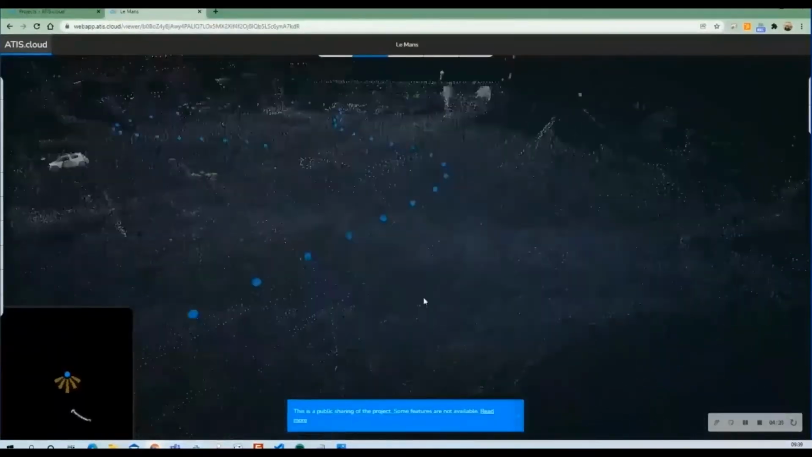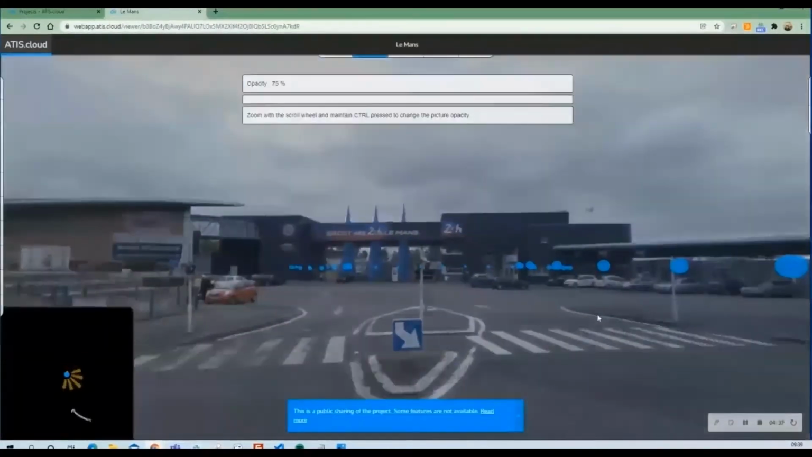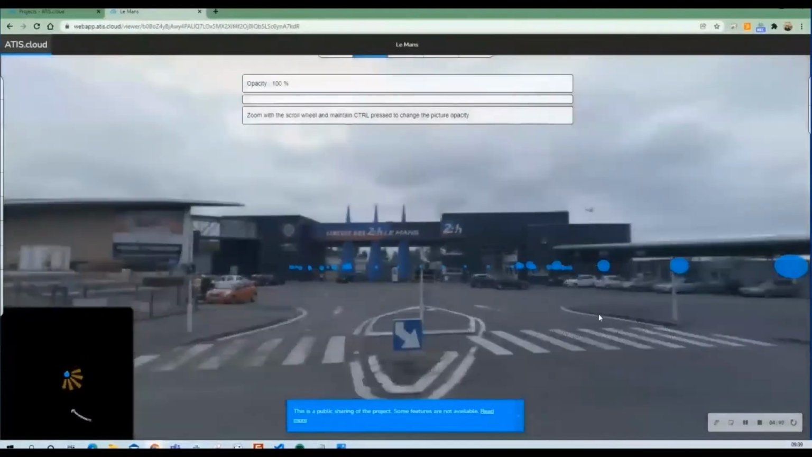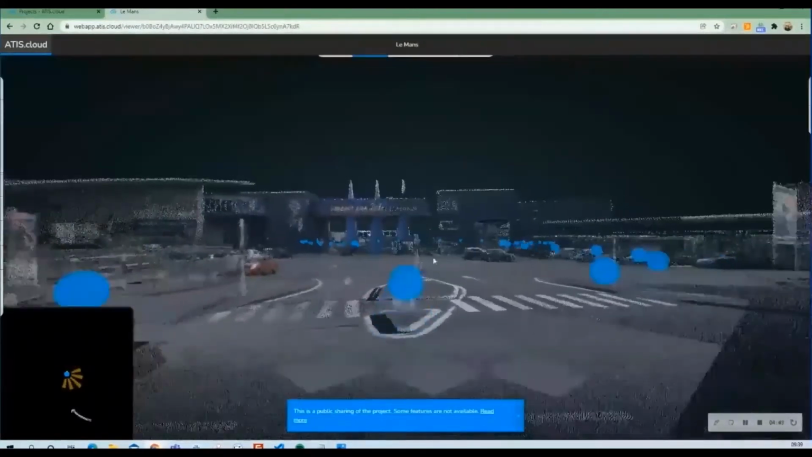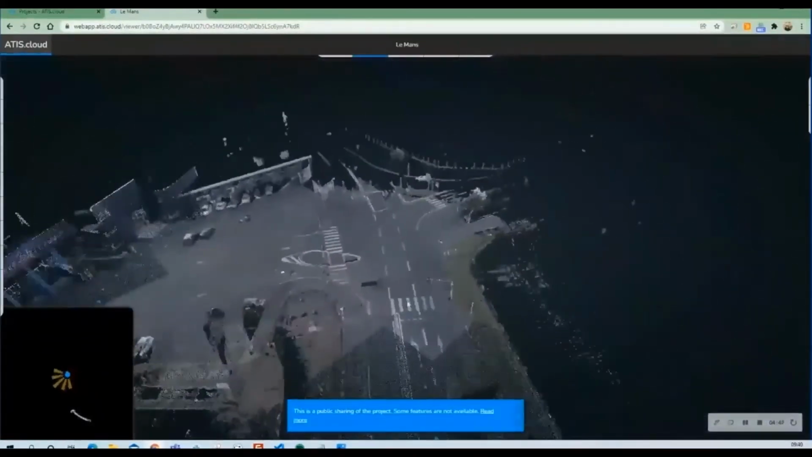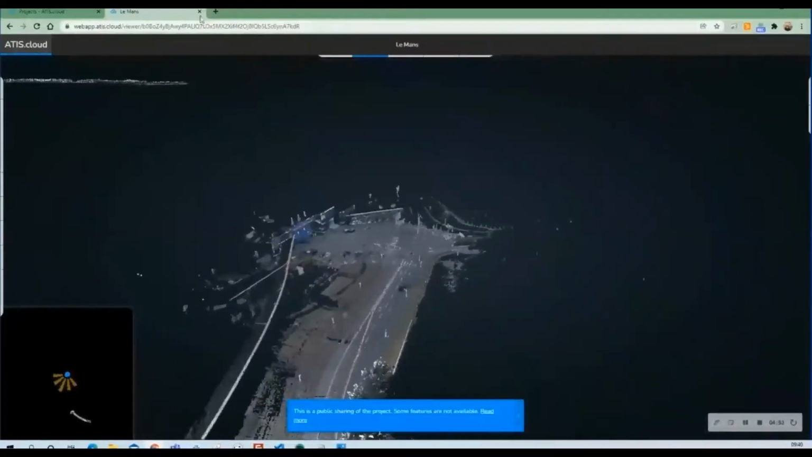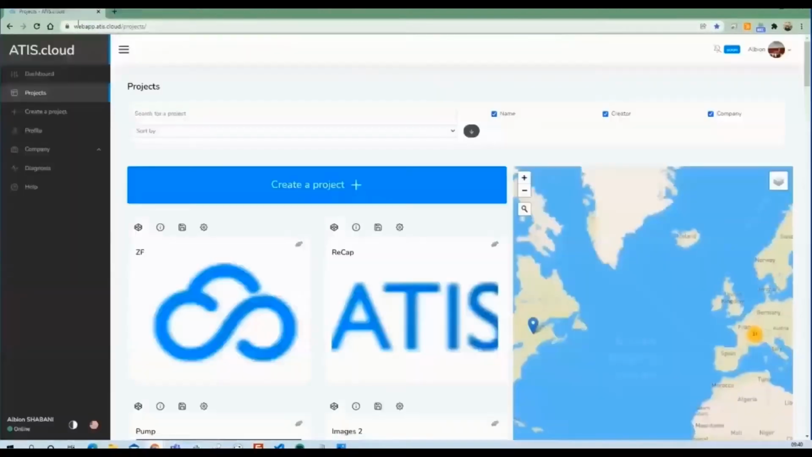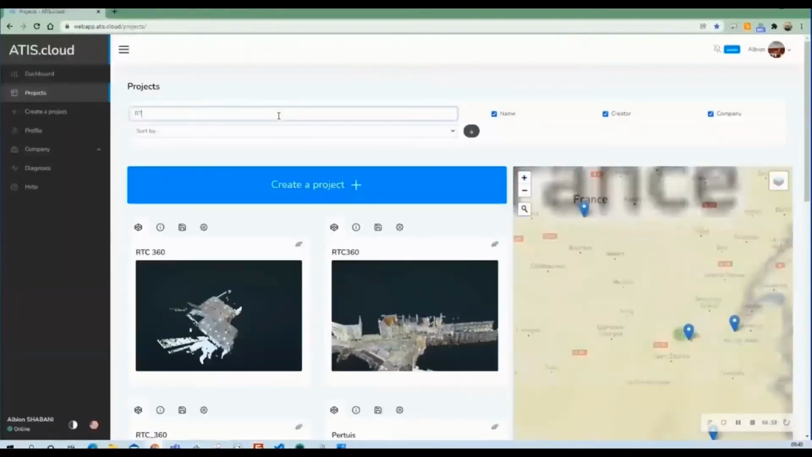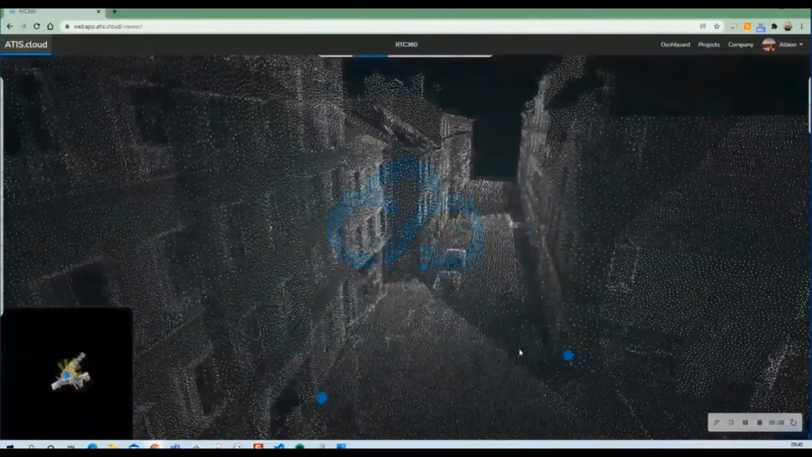Another project with another scanner device, Leica Pegasus, mounted on a car, and the same thing. We are compatible with their 360 images, and you can enter the bubble view of every step of the project. Now we'll change to another scanner type, RTC 360, static scan, terrestrial scan, and we are compatible with their 360 images also, even if they make 5K or 40K images.